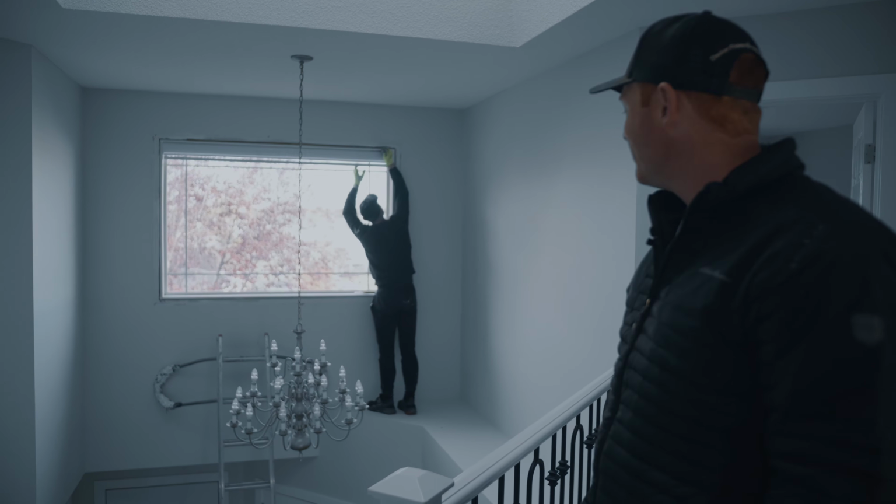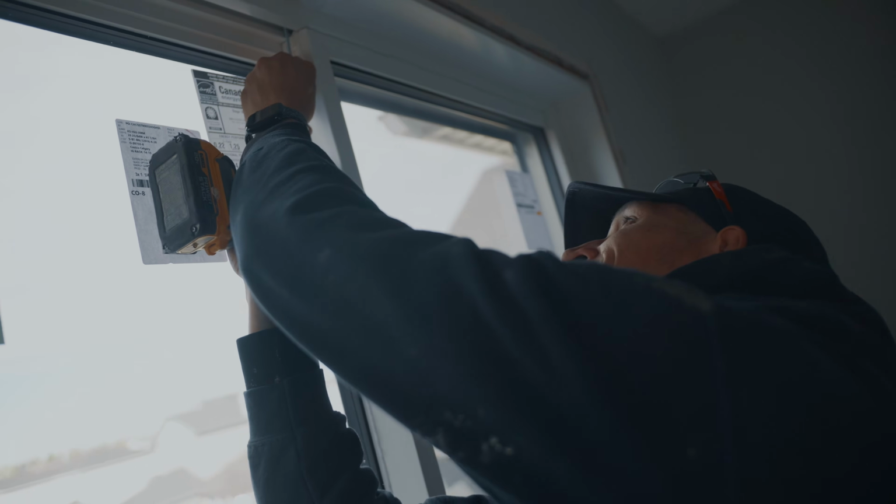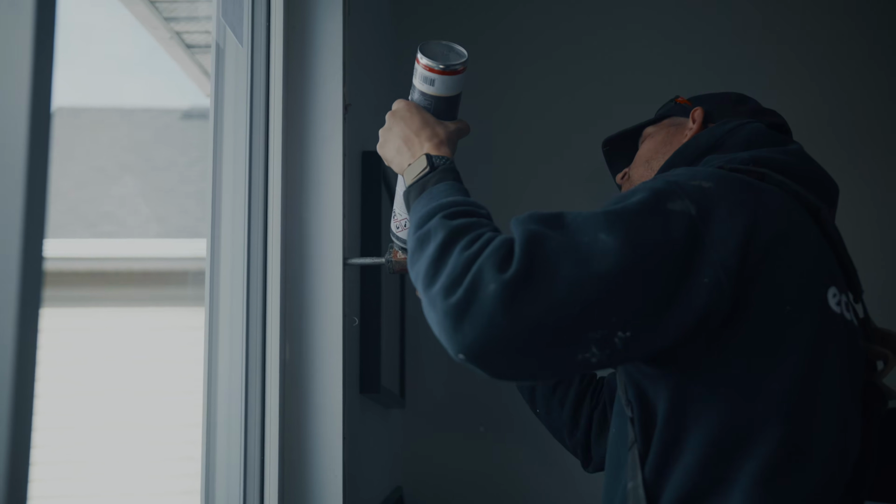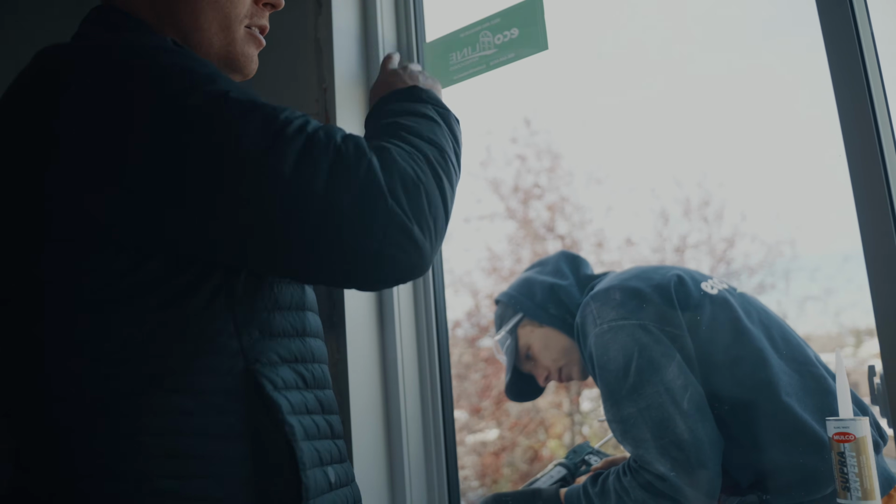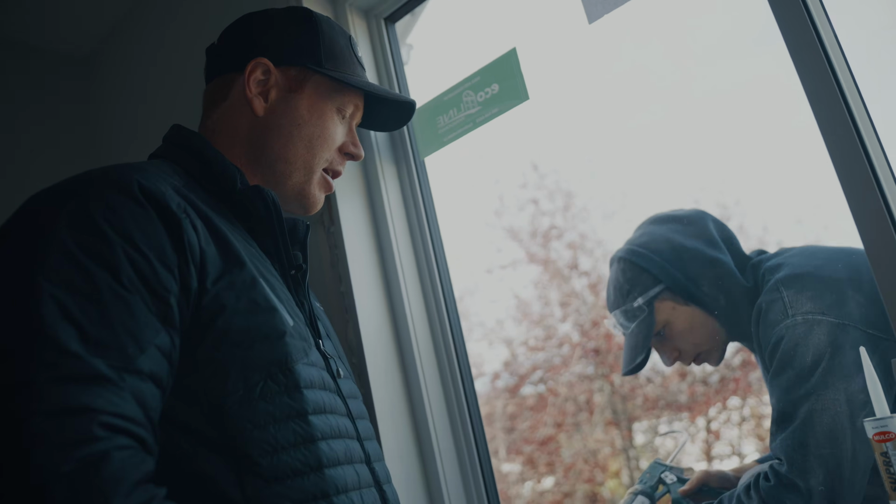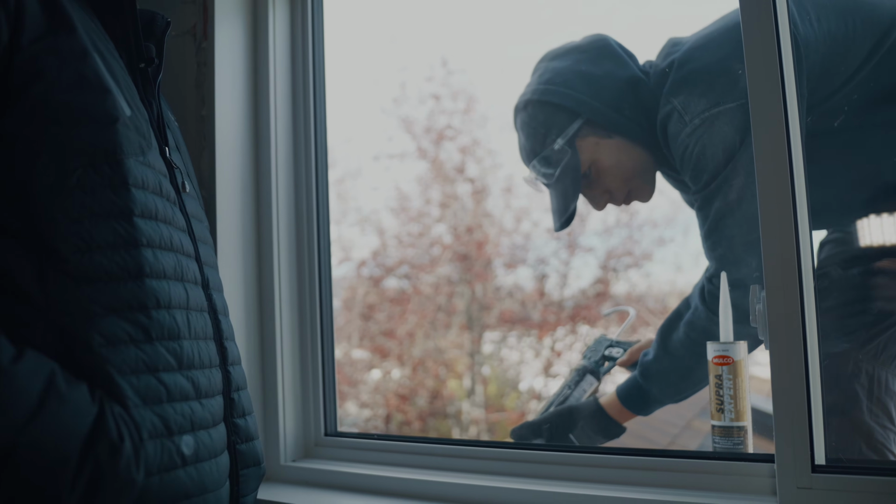They just need a scaffold. It's not that far. Not that high. All right, we got our guy up on the roof there, and he's applying the caulking around the perimeter of the window. Applying a nice bead. Looks like he's doing a good job. Nice and safe. Bonus points for the safety.